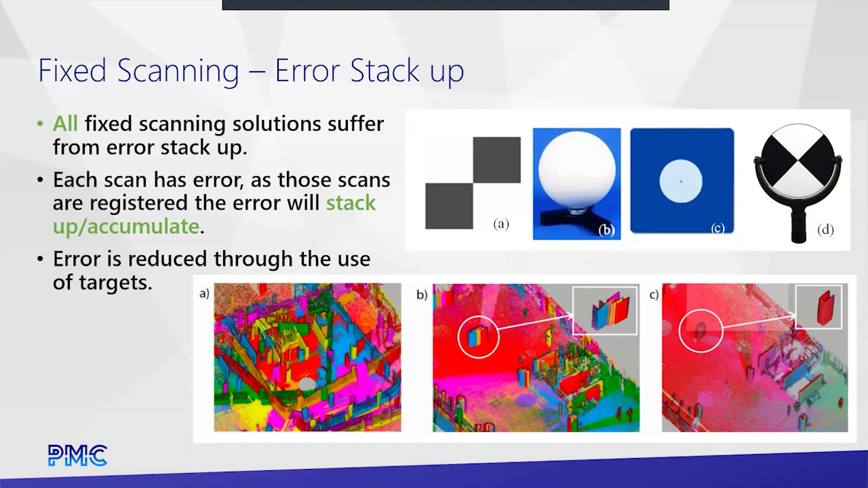That 1 millimeter seems great, but then if you do two scans and you stitch them together, well, now all of a sudden you can have 2 millimeter error. Extrapolate that out to a very large site with hundreds or even thousands of scans, and you can see that the error stack up becomes a serious problem, right? We could all of a sudden be talking about errors in the neighborhood of a meter, or several feet.